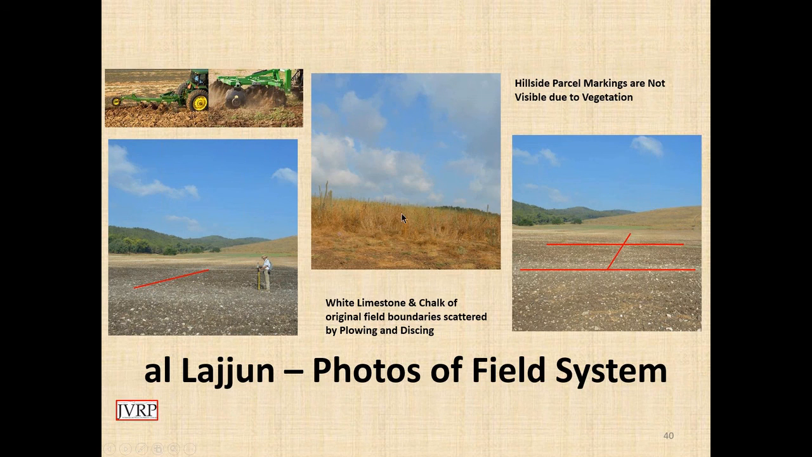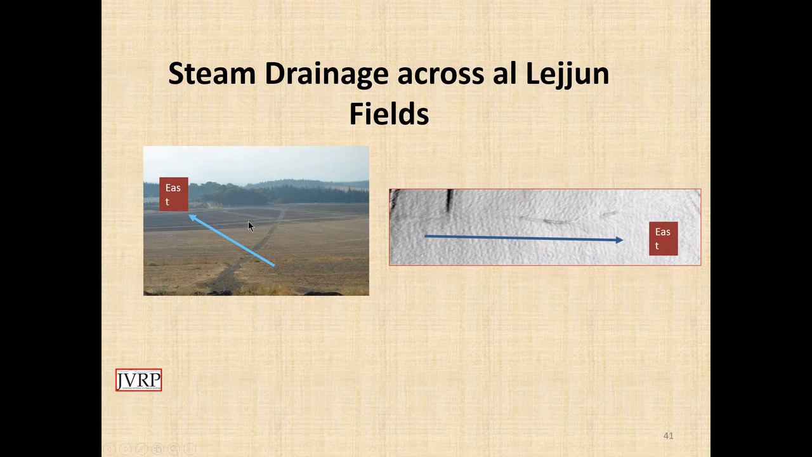But clearly, for example, on the hillside, you can see nothing, but the LIDAR showed the pattern. And here, the walls begin to show themselves when you're on the ground and knowing what you're looking for. In the left-hand corner here, this is the type of equipment that would have been used to prepare that field in the last 20 or 30 years. It's also possible with LIDAR to see some of the drainage. This LIDAR image on the right shows the pattern of the drainage that now is no longer visible.